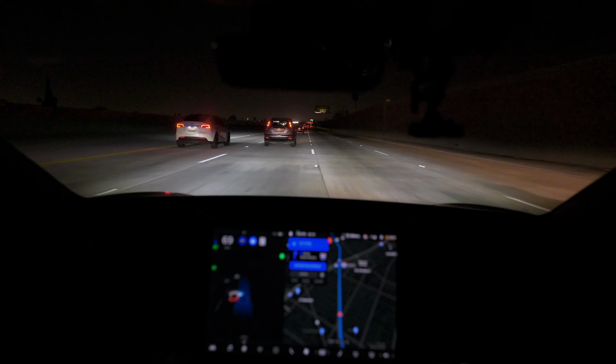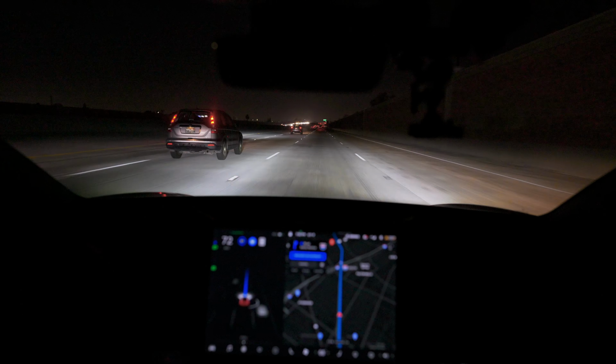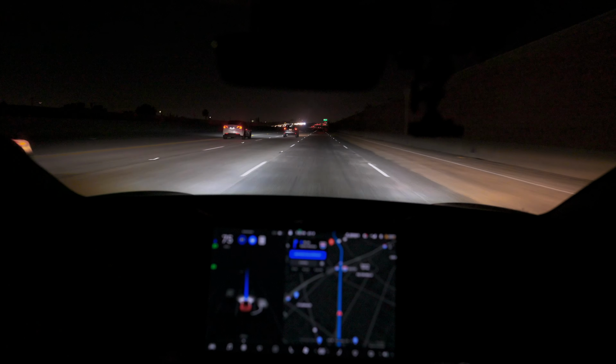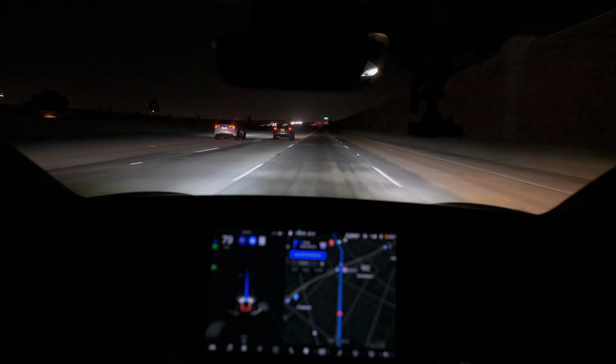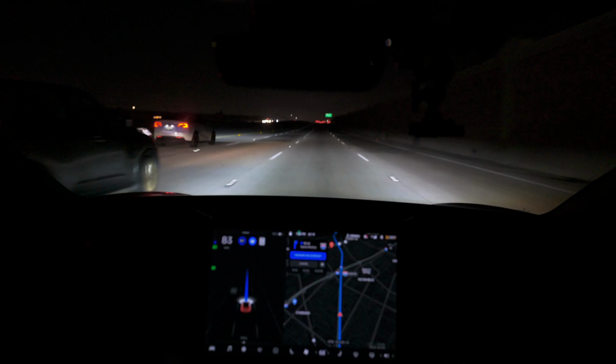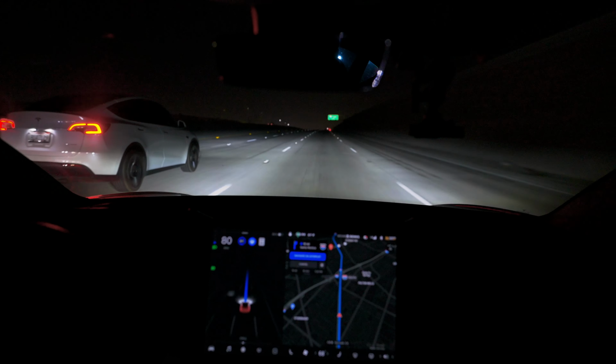There is a car to the right of the right lane, but we were able to make that auto lane change pretty easily. Some more braking for some reason. Autopilot's like freaking out at this couple-mile section. It just braked again for really no reason. So I'm just going to go ahead and accelerate out of this and then let it cruise down to the cruise control speed setting of 81 miles an hour.